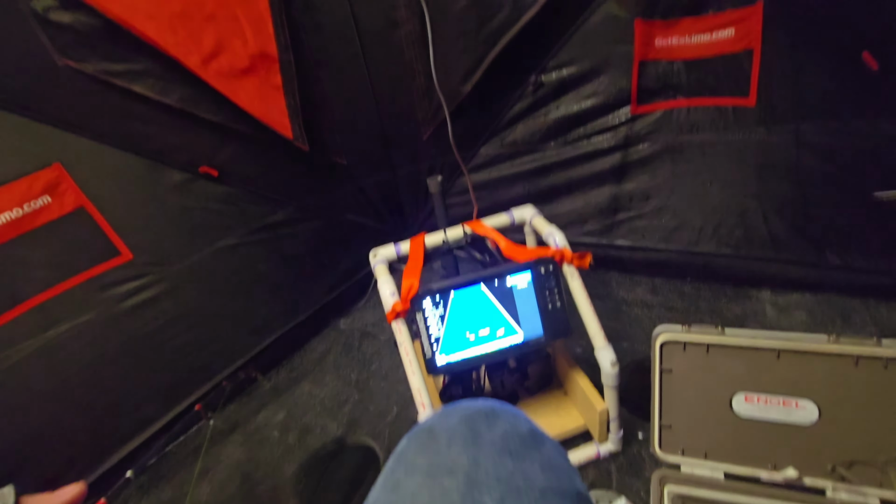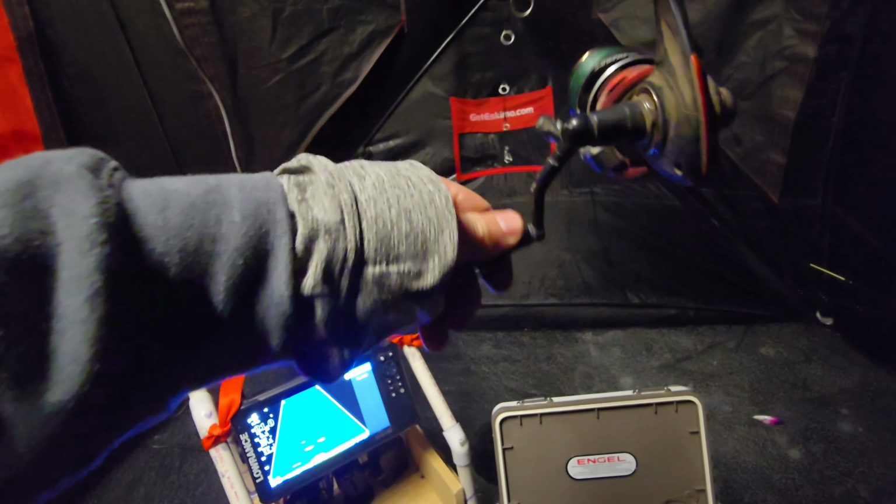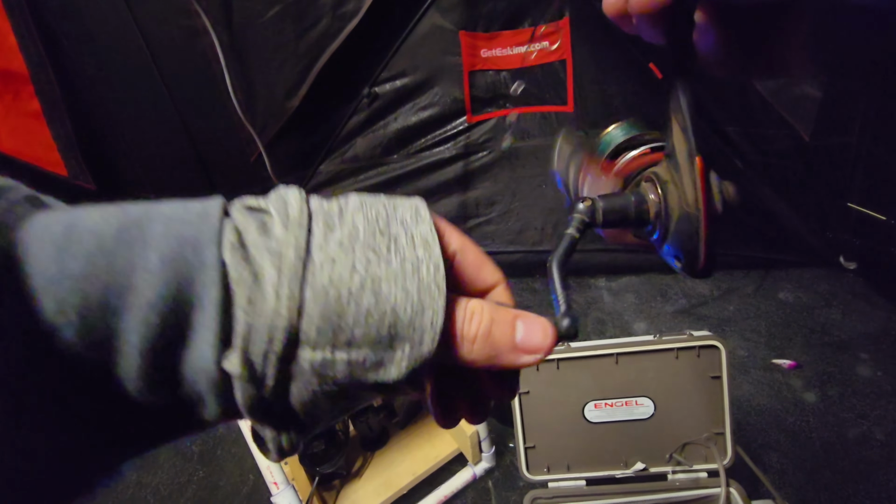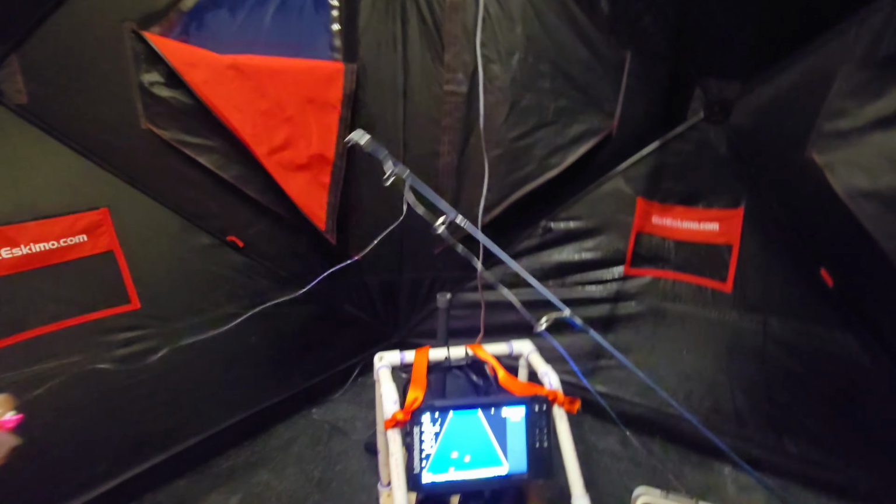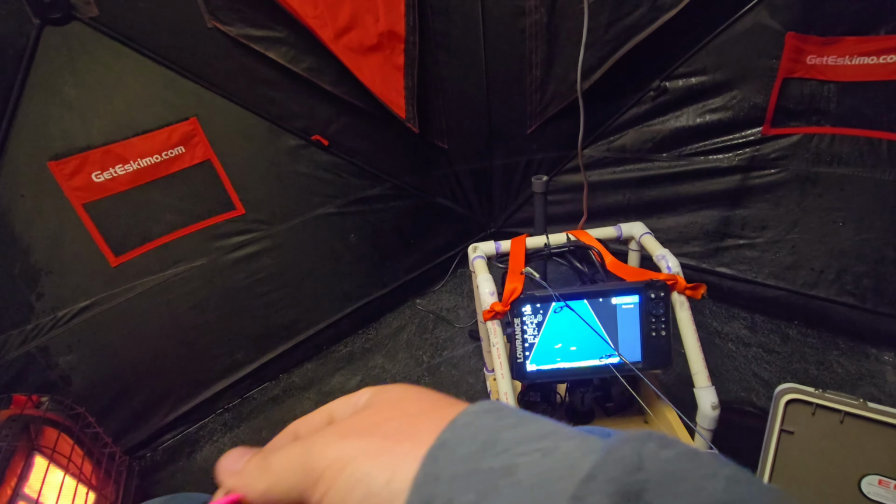Holy cow. There we are. That's a little bit heavier fish, whatever it is. Oh, decent crappie. Finally got into decent ones. Hopefully that rod don't get dragged in the water. Got a couple fish over there looking. That's a decent keeper.